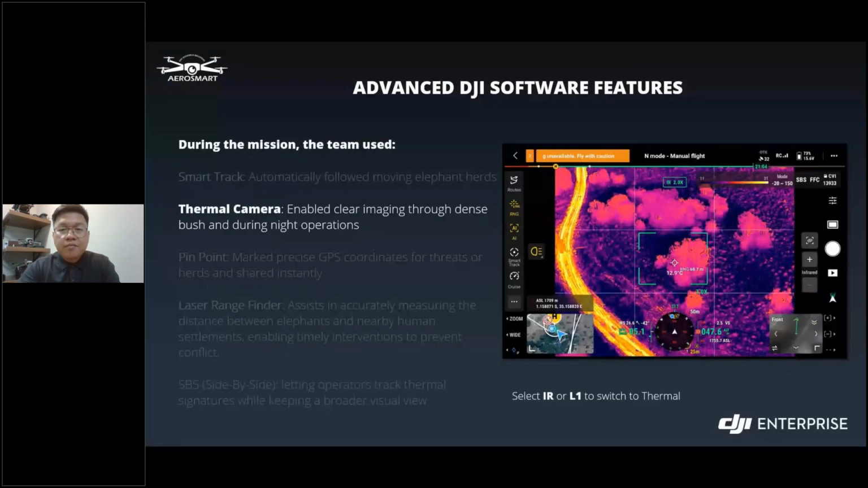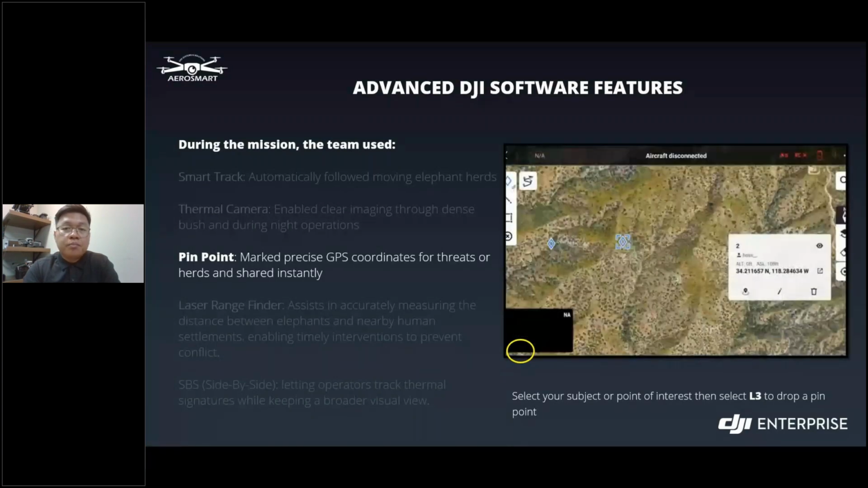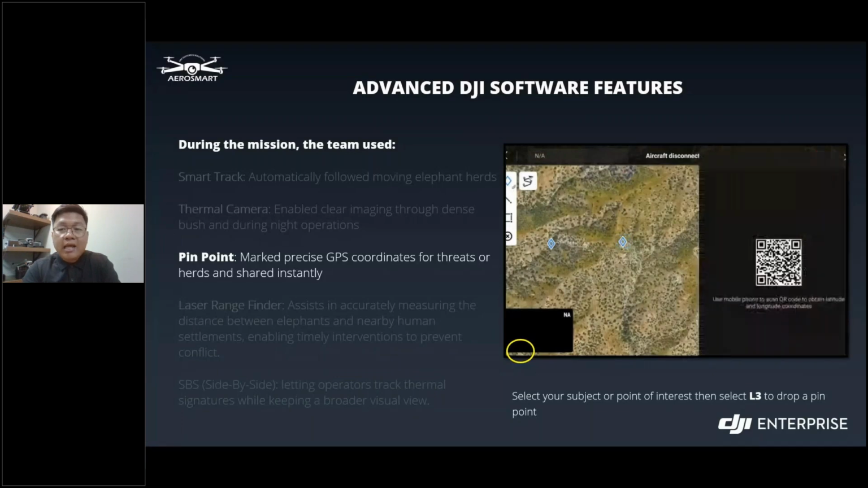Next, we have Pinpoint. You can mark precise GPS coordinates for threats or herds and share them instantly. To use Pinpoint, just select the subject or point of interest, then select L3 to drop a pinpoint. To share the pinpoints, click the map on your left side, and using your mobile number, you can scan the QR code and share it to your team, as shown in the video. This is one good point as well, very helpful for them.